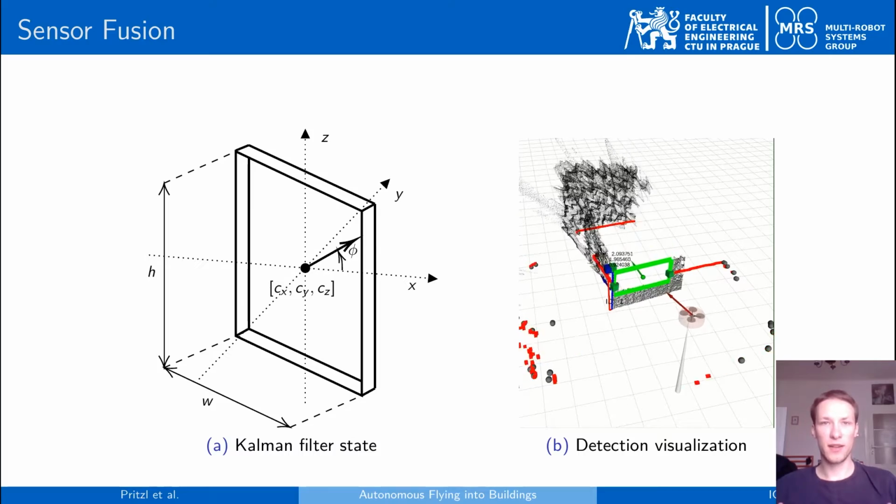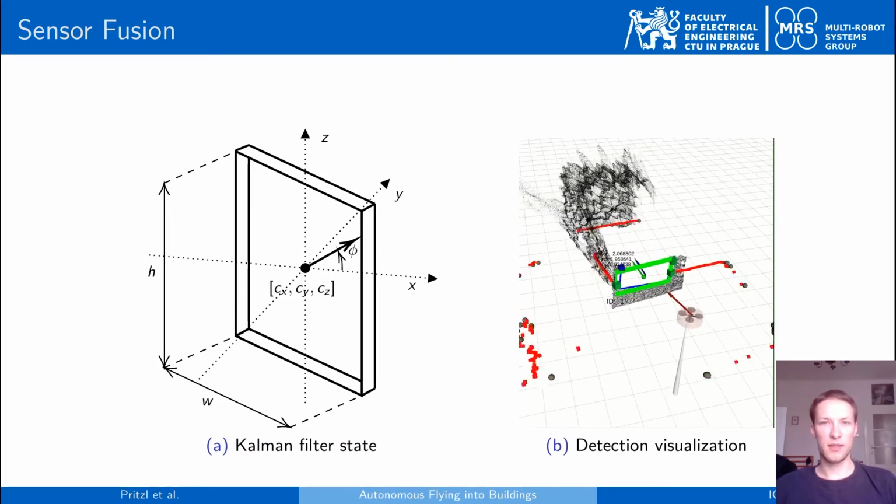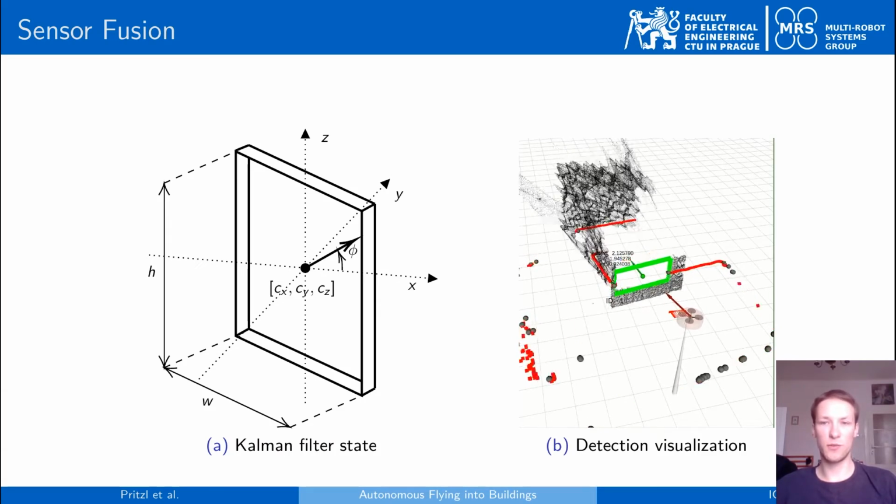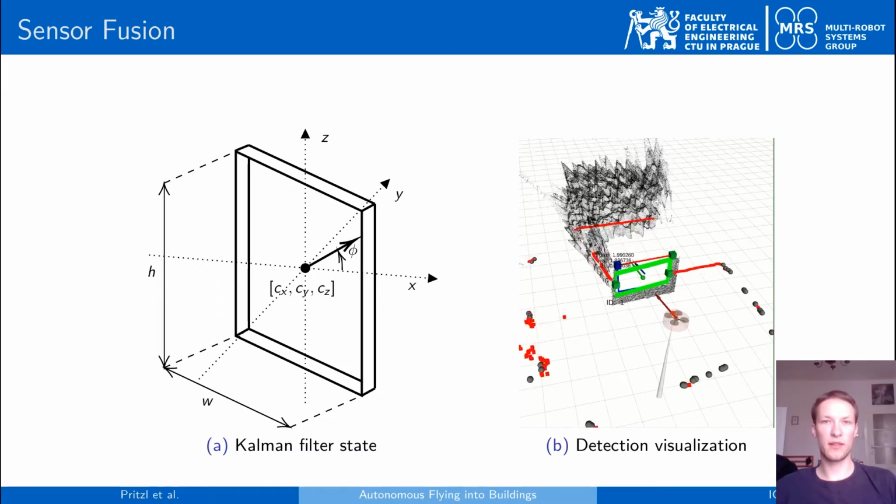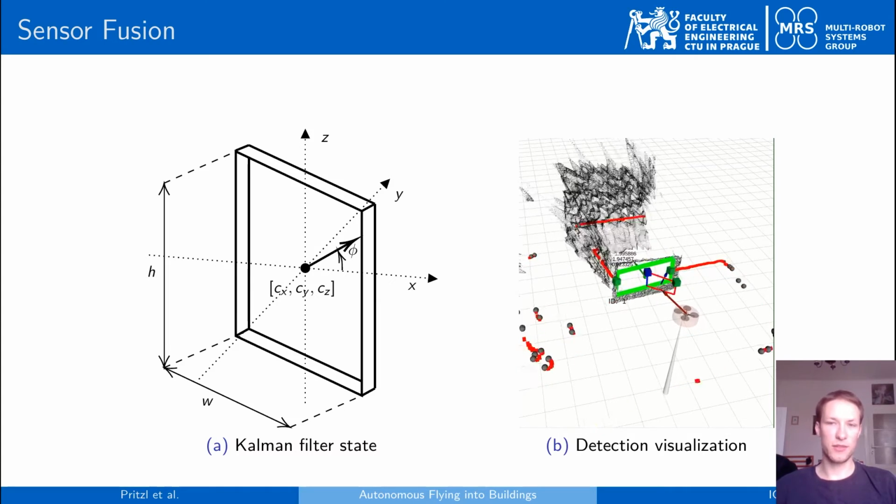And finally, the last mode of estimation uses the 2D LiDAR data combined with a priori information about the window size and altitude, which is capable of working even in a smoke-filled environment under decreased visibility conditions.